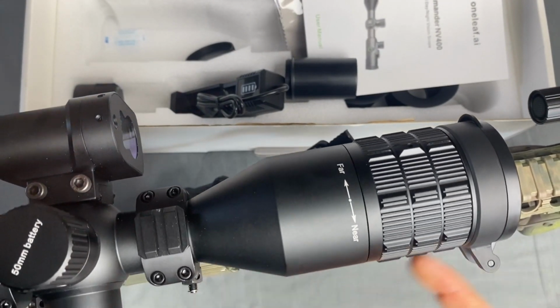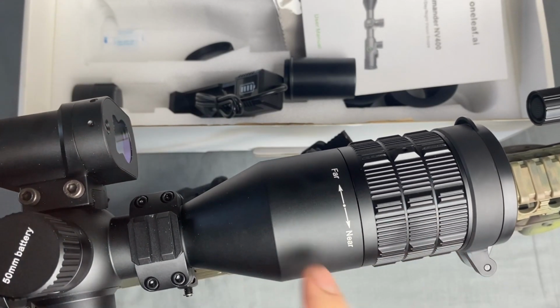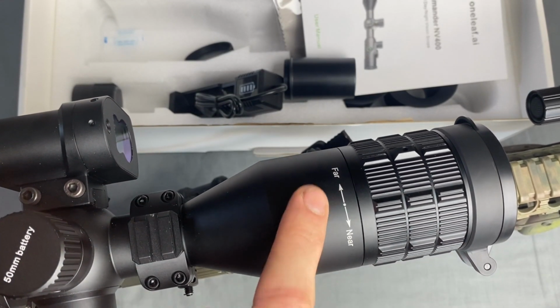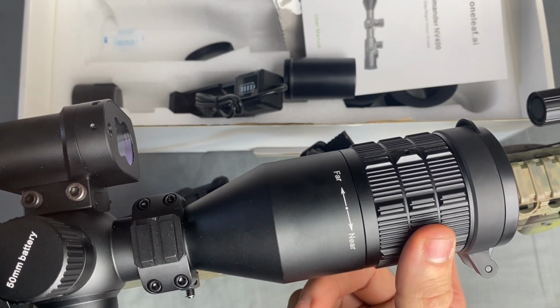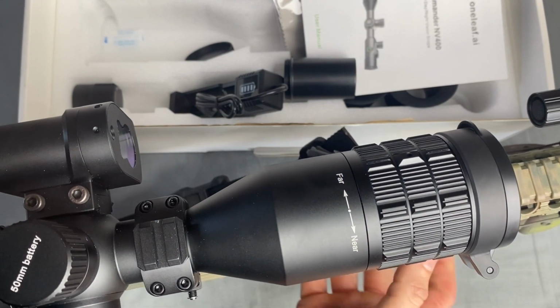You've got your focus up front, which you definitely need when you go out long distance. You've got to tweak it a little bit. For far and near, it's kind of self-explanatory. This helps you focus the image on the screen back here in the back of the scope.